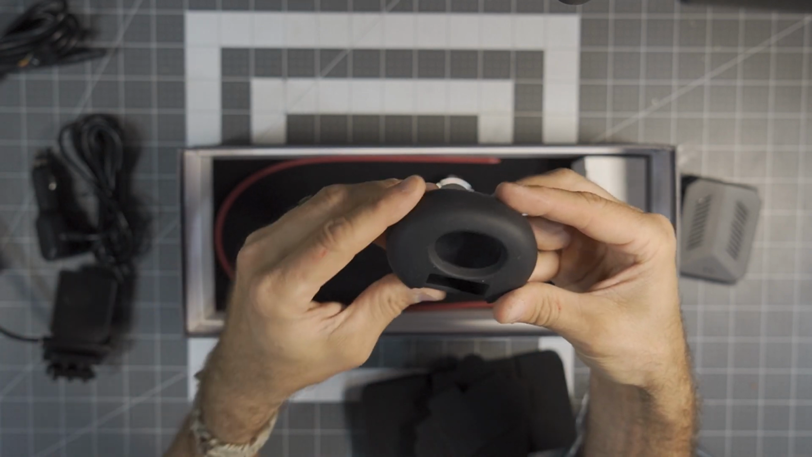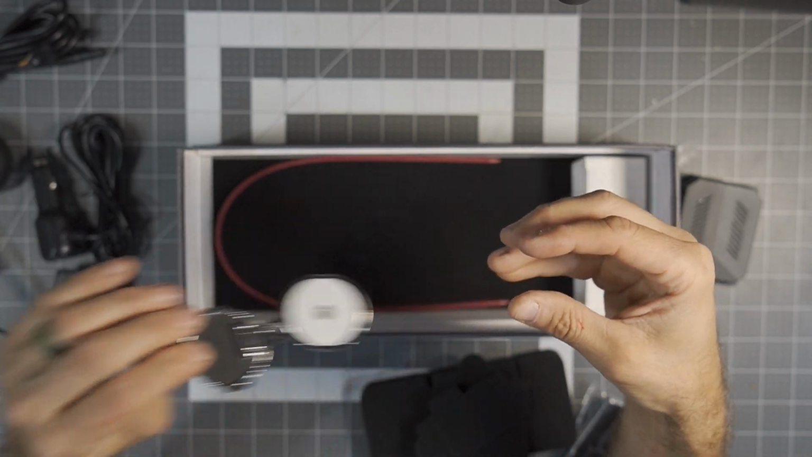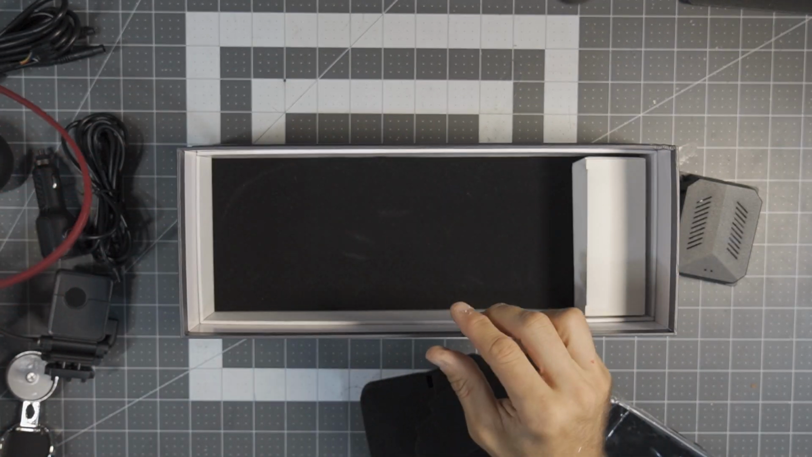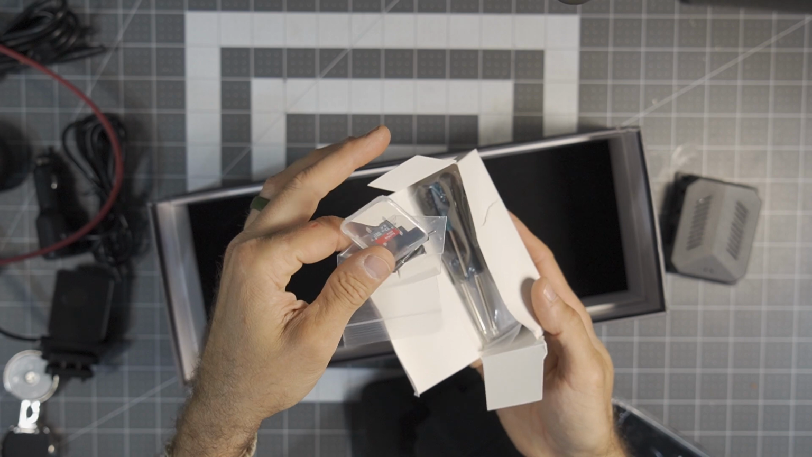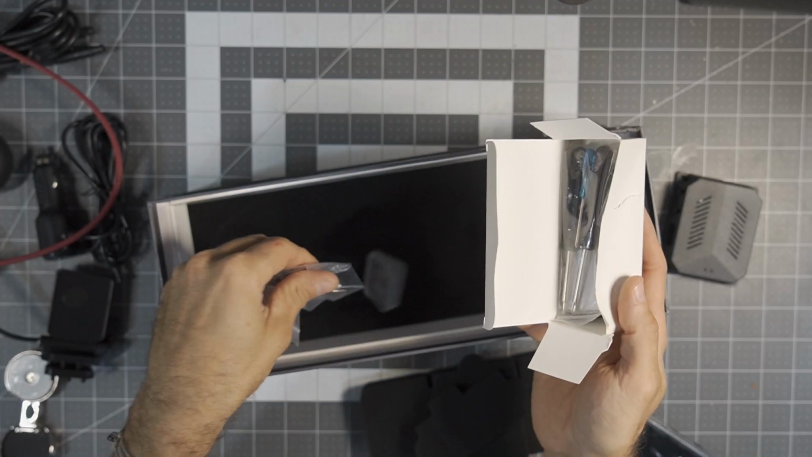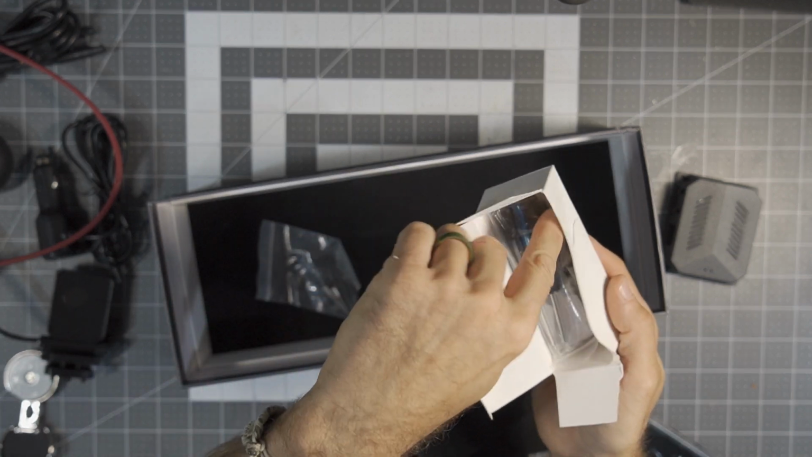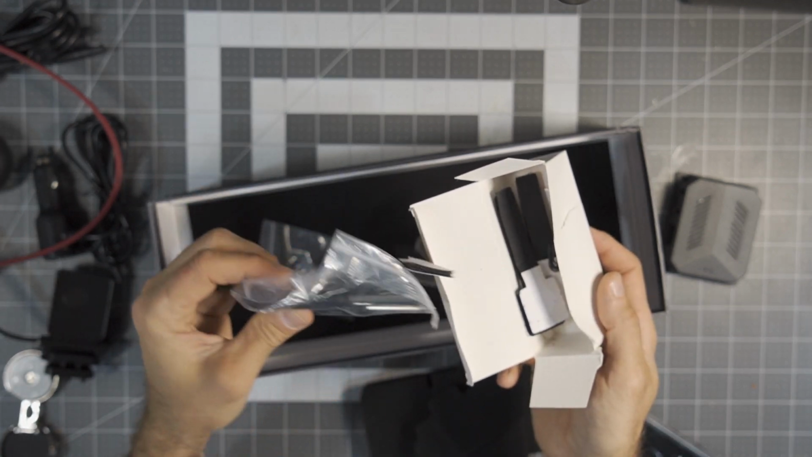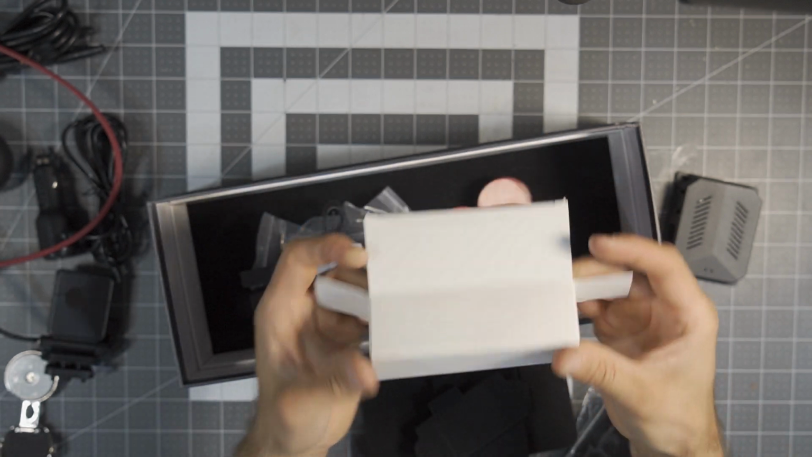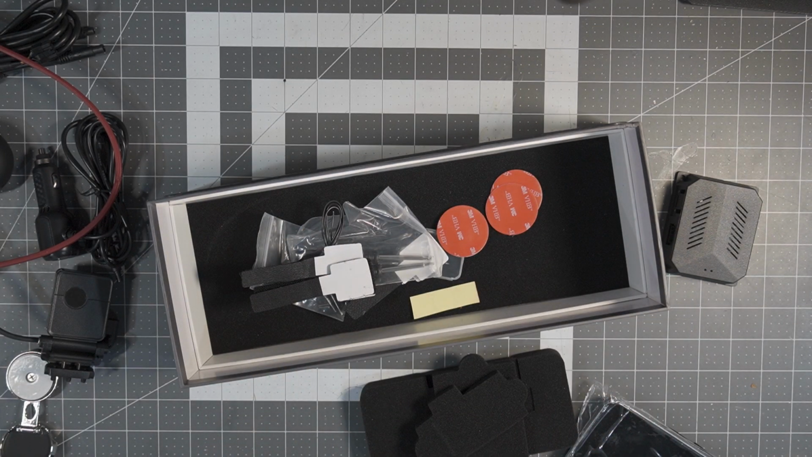Now, I'm not positive, but we'll figure that out. Some additional mounting hardware, probably a fishing tool, I actually would believe. We'll see. A whole bunch of supplies, a 32 gigabyte micro SD, a ton of hardware, a bunch of tools, Velcro, and double-sided adhesive. So there's a lot going on here.